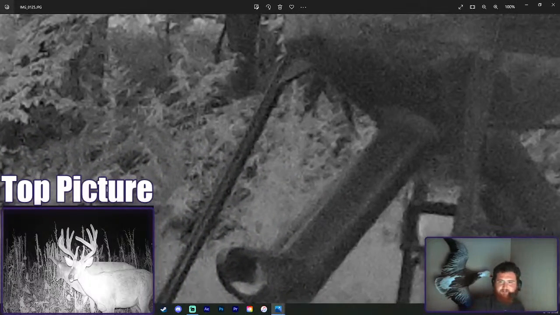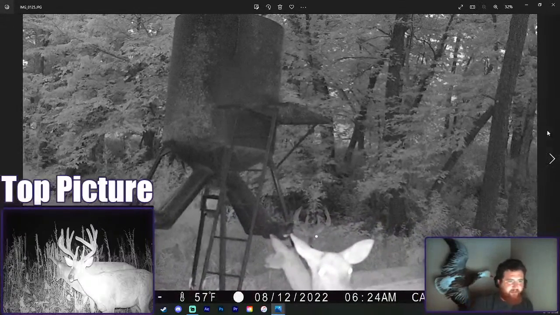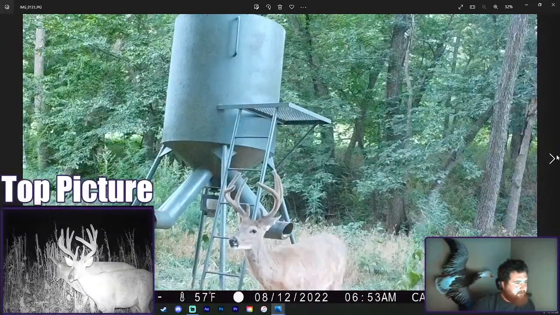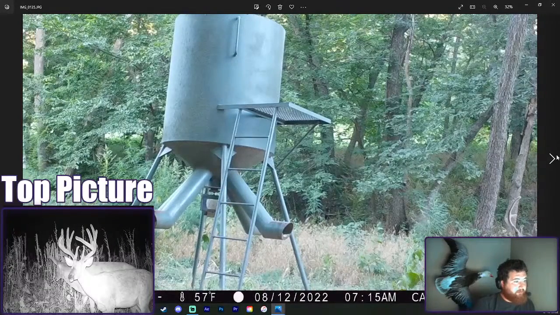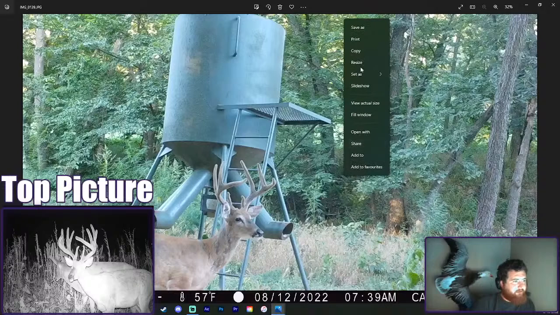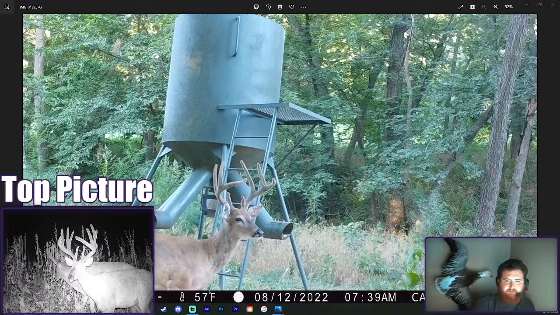That's a nice deer, but it's so hard to see. This camera's so crap right now. And then there's a buck we call Flame that's got big brows. That was a 4-year-old last year. Really good looking 4-year-old that we passed last year, and I'm really hoping to see him. Even these daylight pictures don't look great.